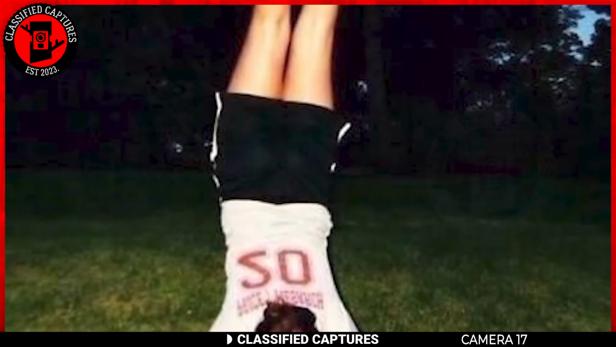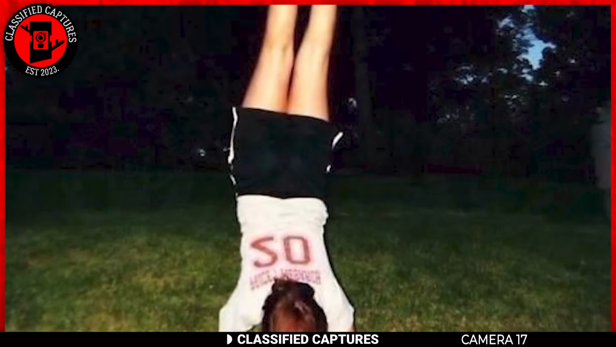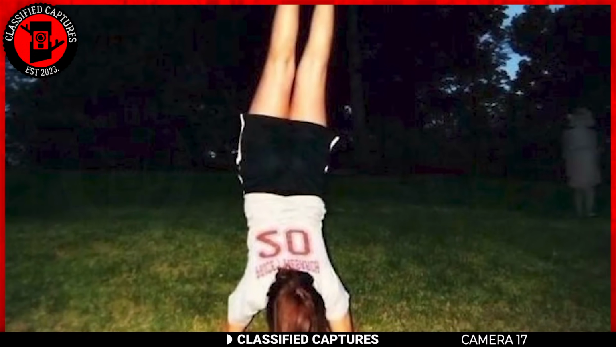A family had a night out in the woods after enjoying a football match, all in chilling spirits, doing a little post-game cartwheel celebration. You know, the usual family stuff. Unbeknownst to them, there was an unexpected guest caught in the corner of the camera frame.